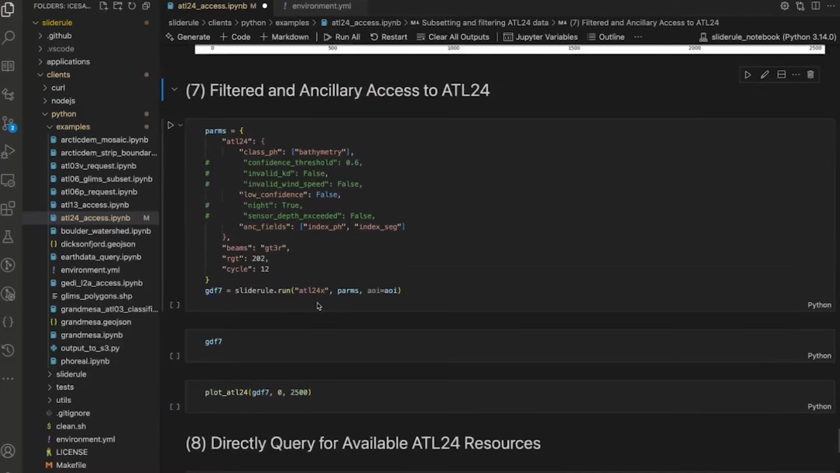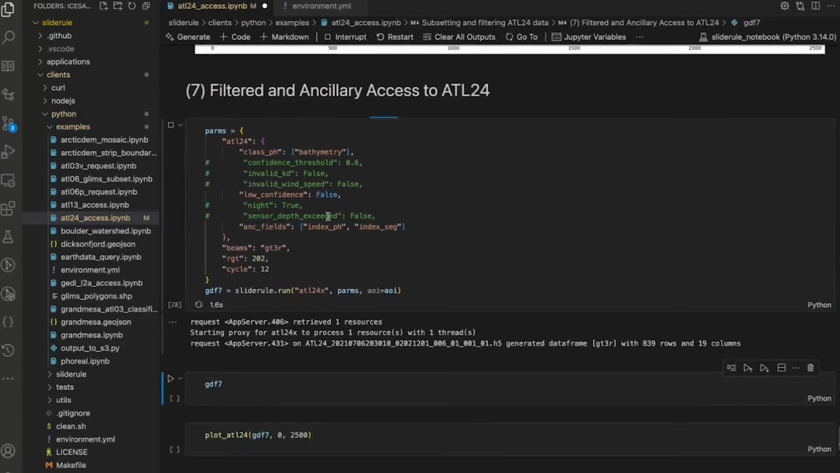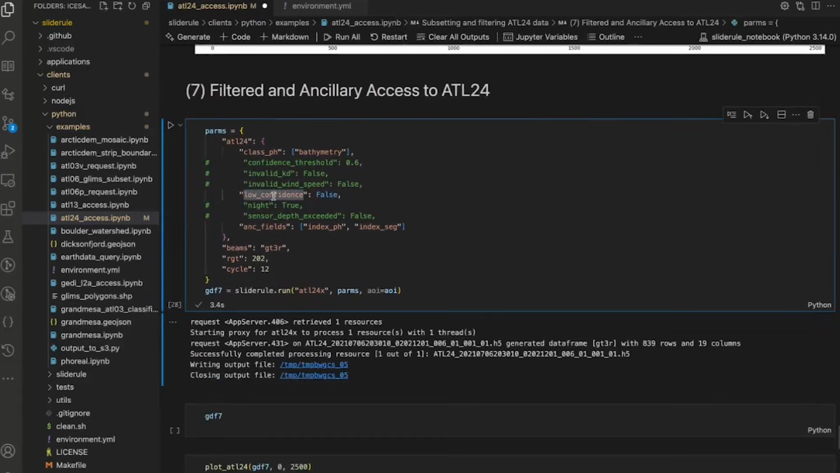And then lastly, for power users that just want access to the raw data, here's a request that does some different filters just based on ATL24. So again, now we've moved past talking about the ATL03. We're back to talking about ATL24 and some of the more corner case features that we support. In this set here, I've just chosen to turn off the low confidence filter.